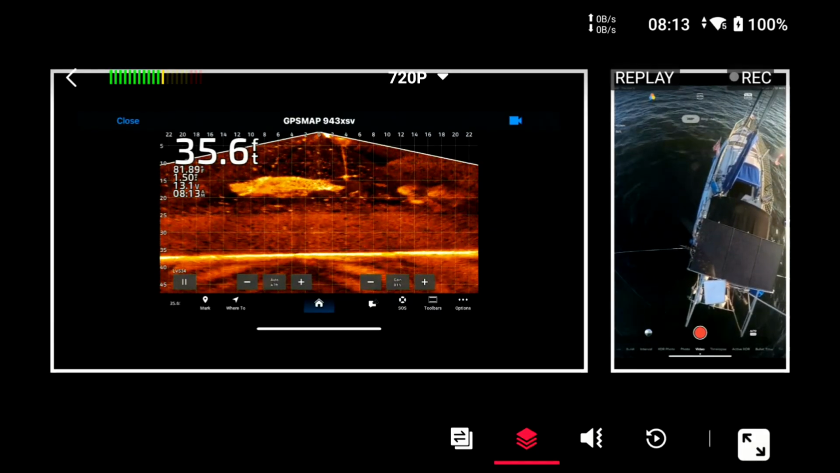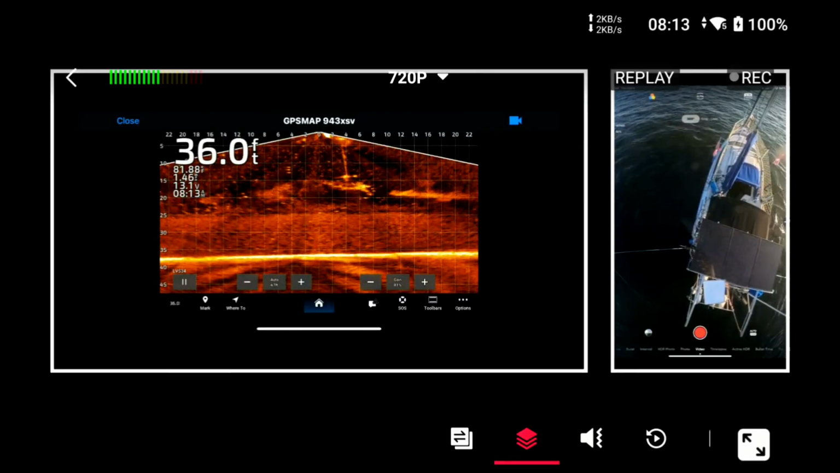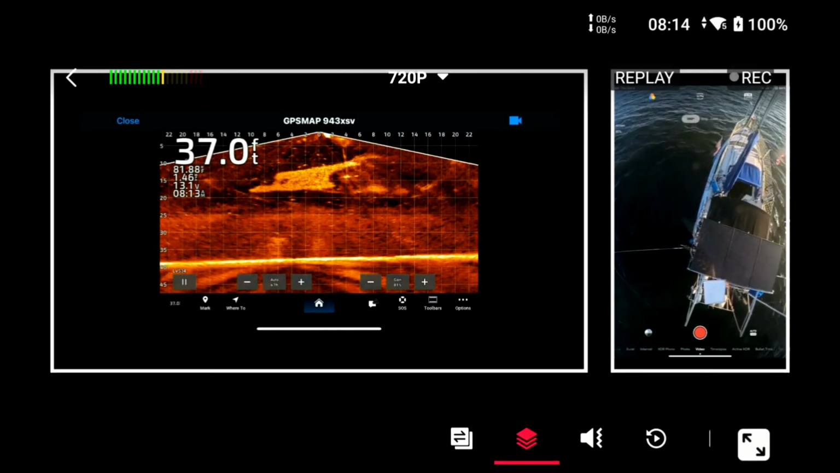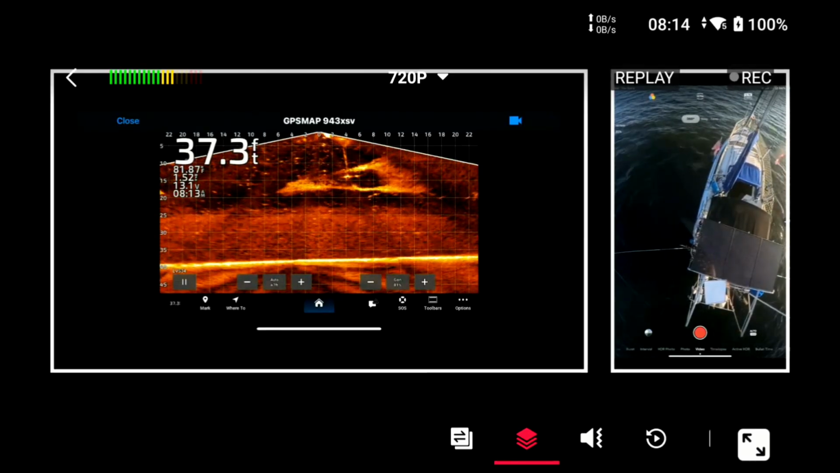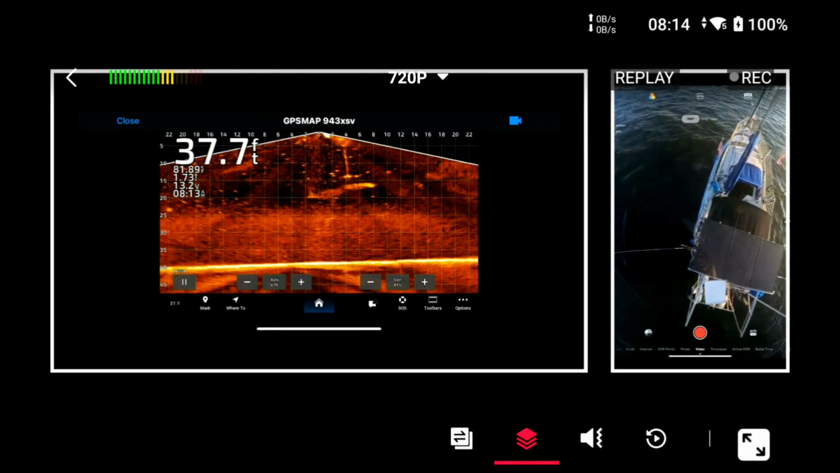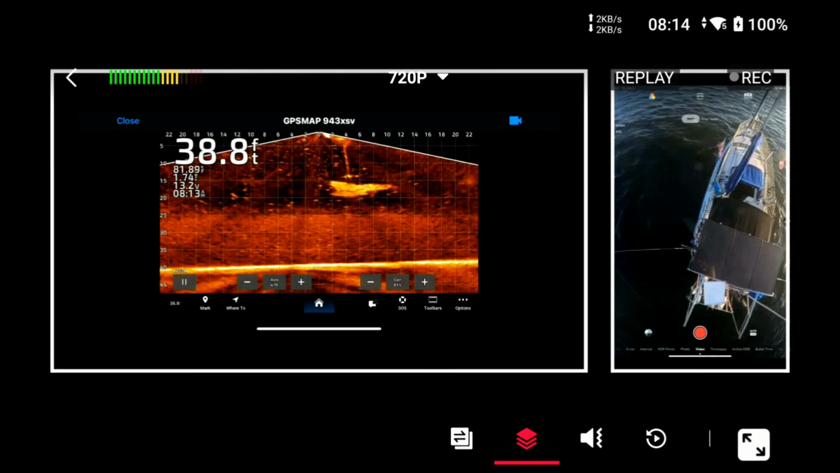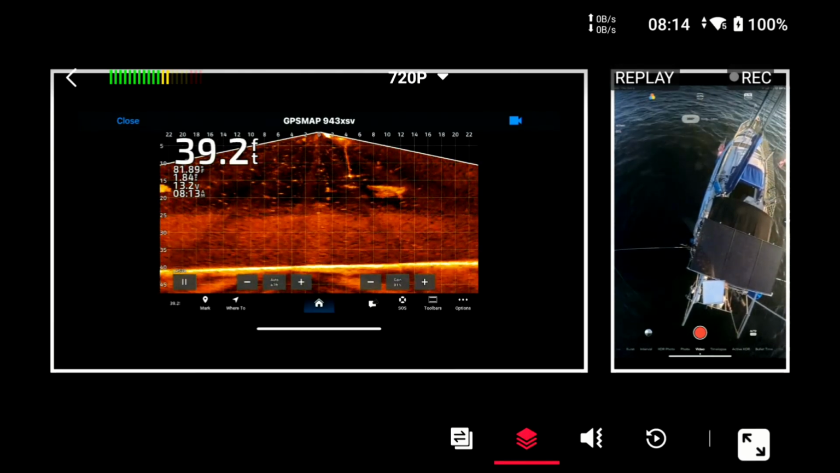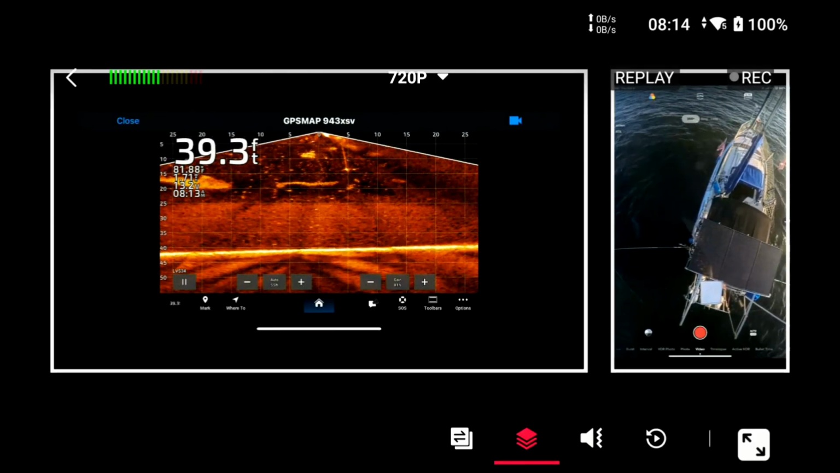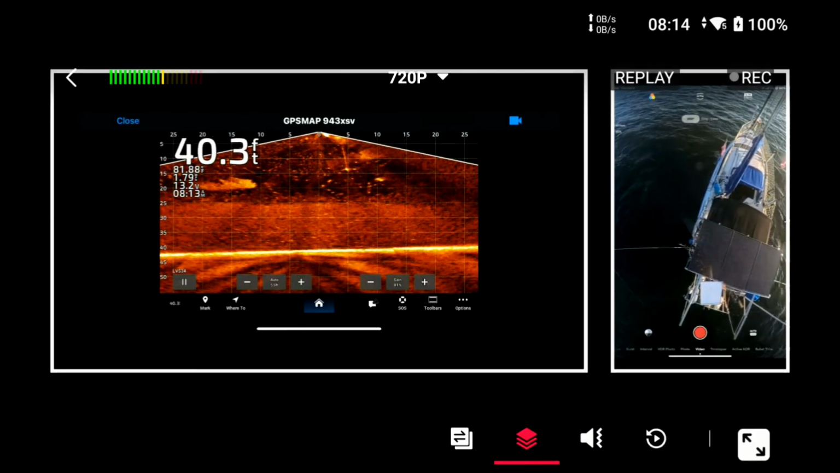Okay, so we're going to pick up speed a little bit because it's better for striped bass. If we were going to use the trolling motor at 0.5 mile an hour, we'd be more likely to catch a catfish. But at 1.5 miles per hour, I'm probably not going to catch anything, because I've been told that the striped bass need a higher speed.